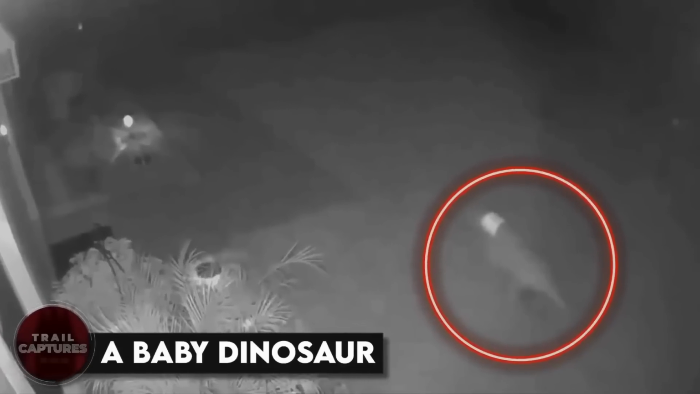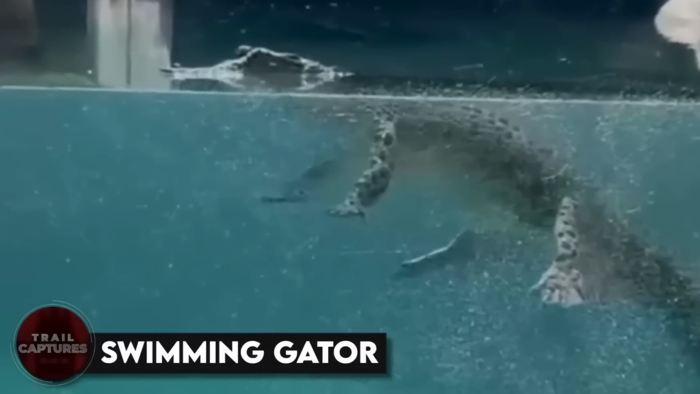A baby dinosaur. Apparently, a baby dinosaur or something that looks like it was spotted running around the city on CCTV footage. It's got us all wondering, could it be possible that dinosaurs still exist? I mean, how crazy would that be? I'd love to hear your thoughts on this. Do you think it's legit or just a prank? Swimming gator.